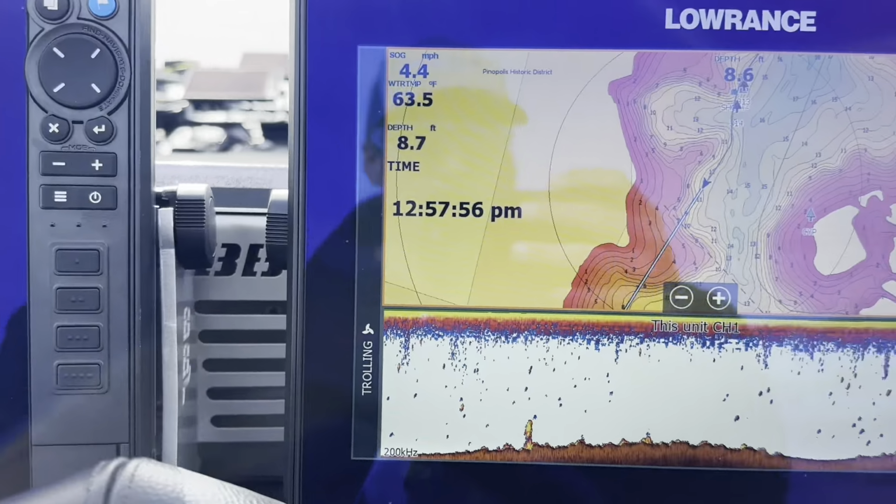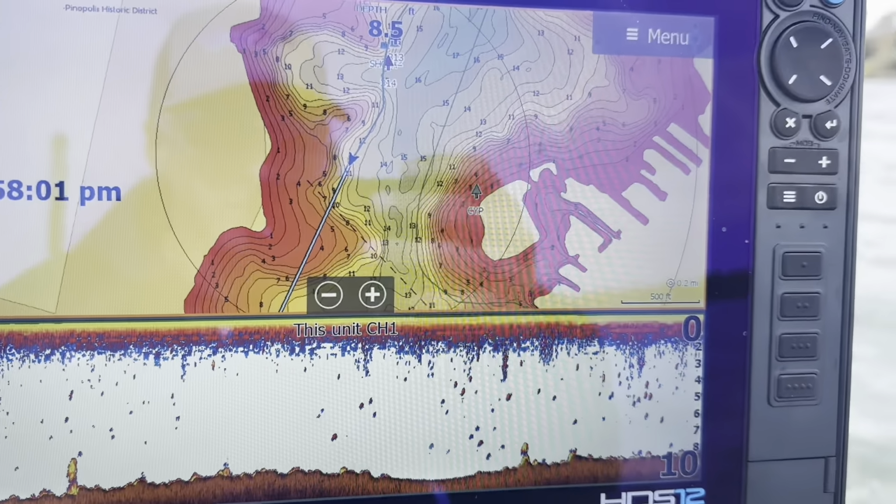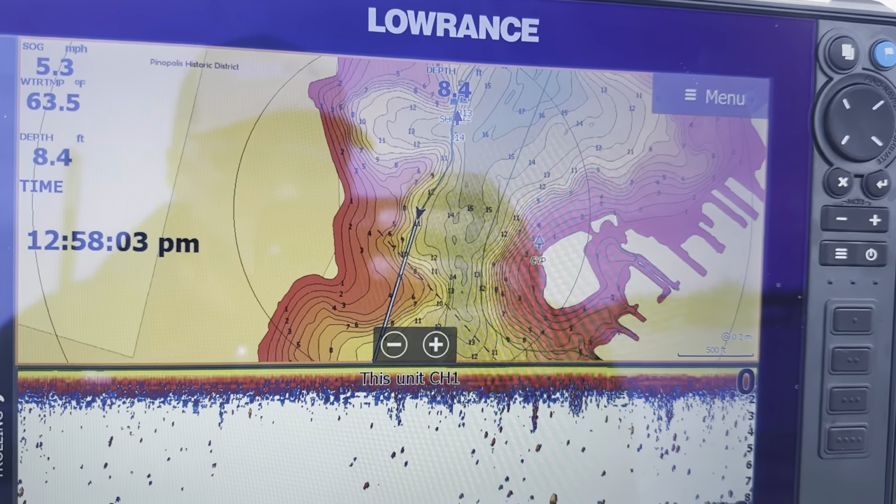All right, we're back in this creek here, doing some idling, trying to see some pre-spawn spots and see where they're gonna be set up.